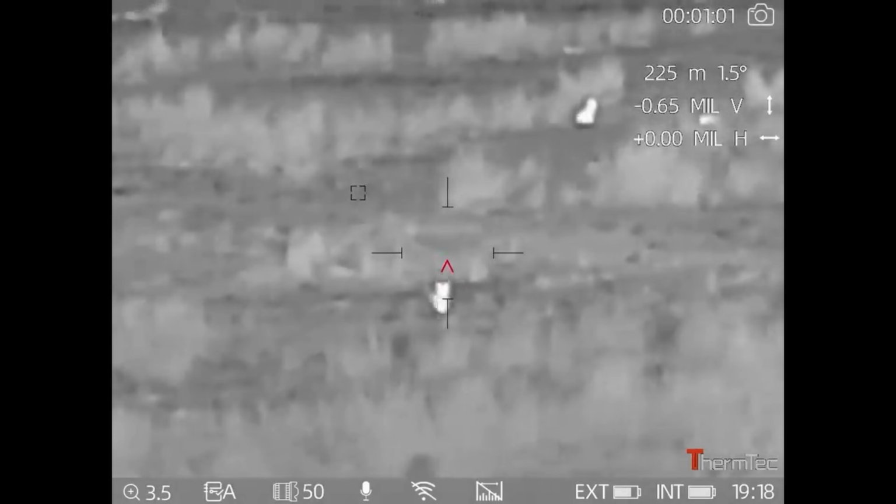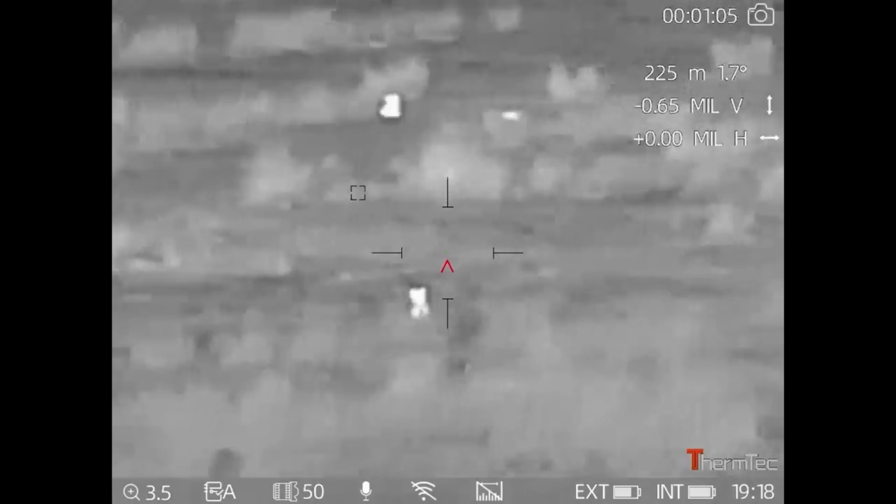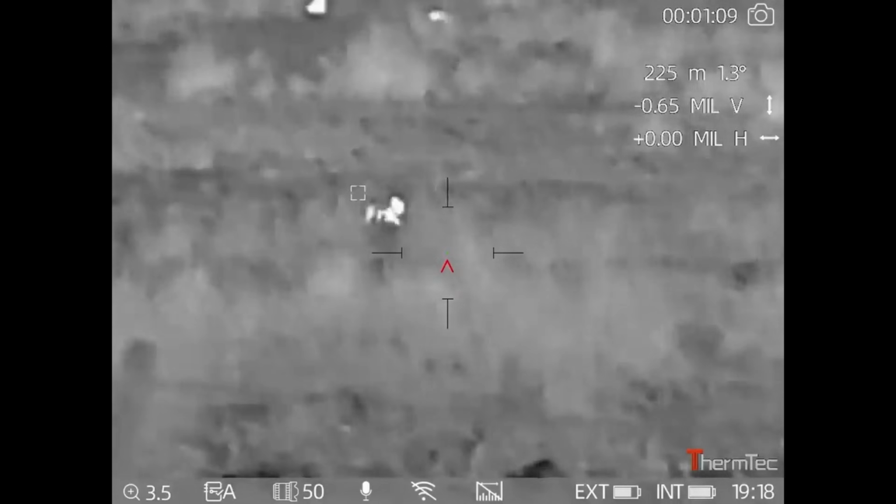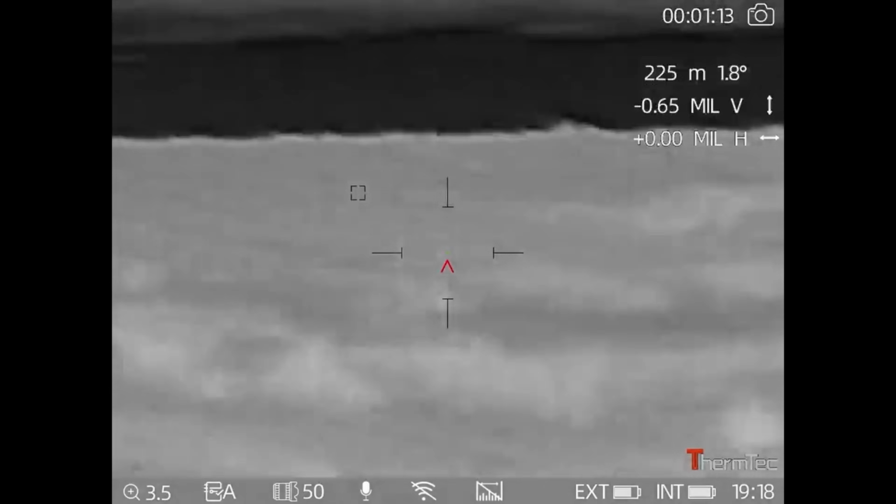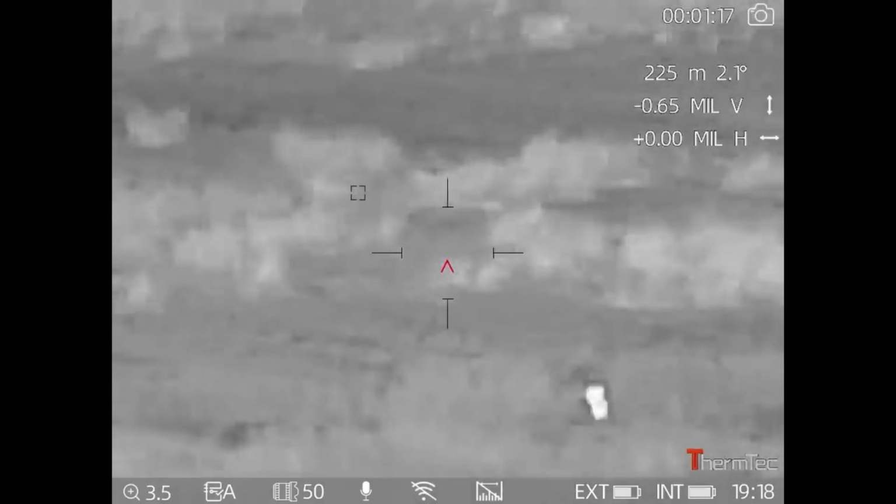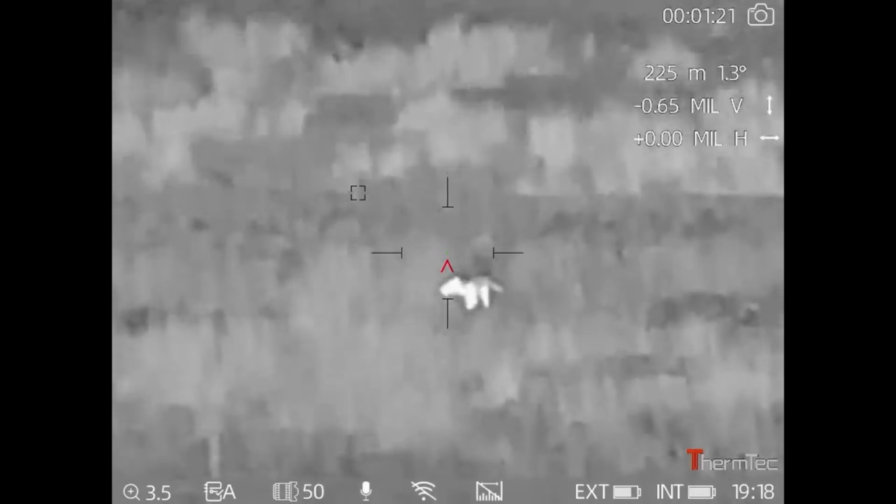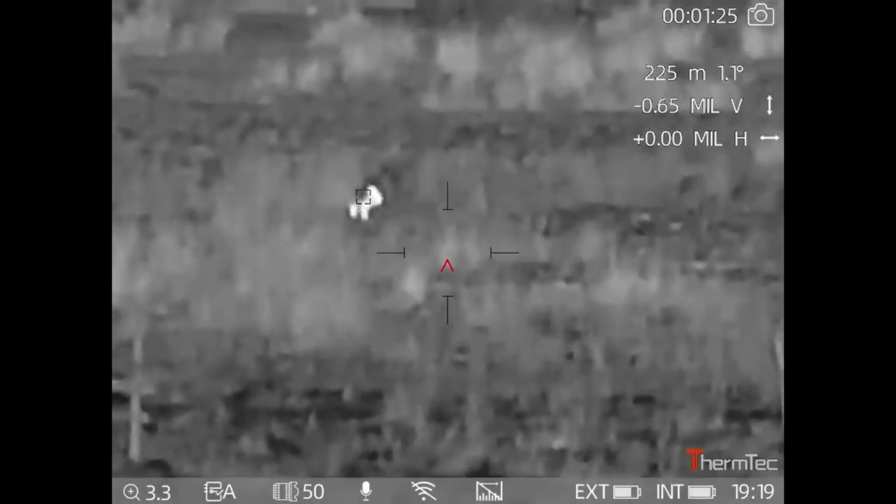I've just increased the magnification up to 3.5 times. Maximum magnification's 4. Tonight I'm using the Viper quad sticks, so I'm having to keep moving them around. It's still making its way down nicely. I'm not going to rush it. I'll just keep doing the odd squeak and hopefully it'll continue making its way down.